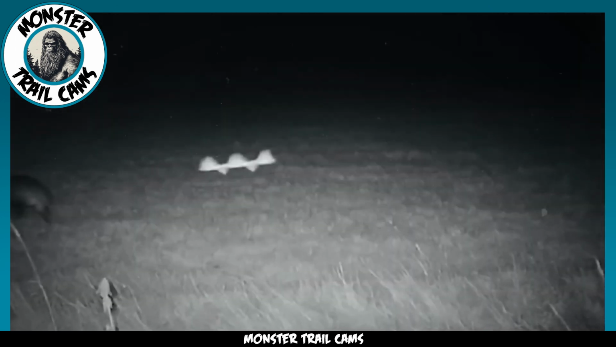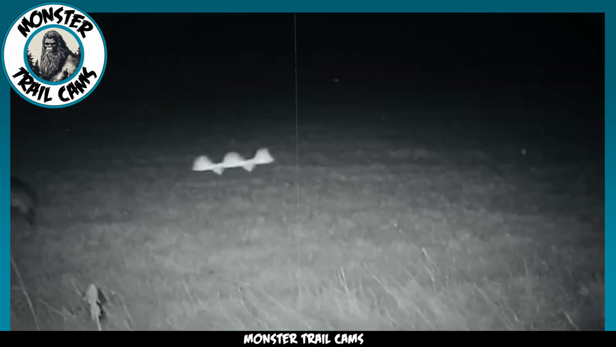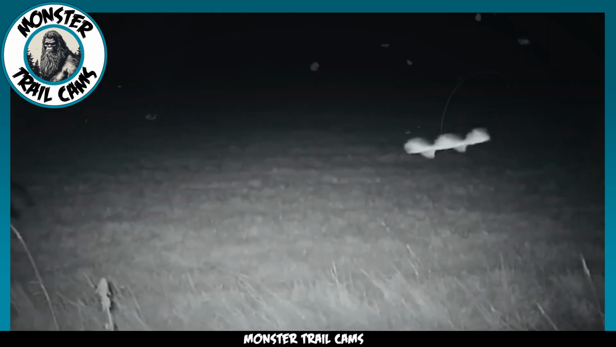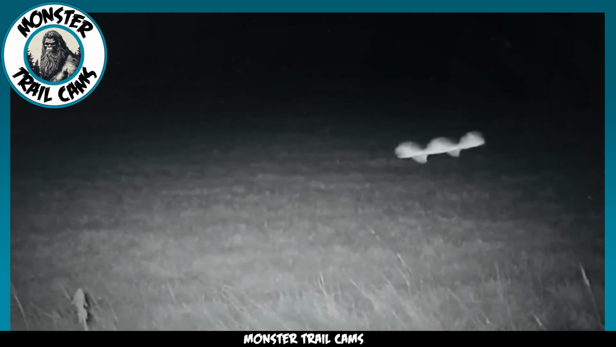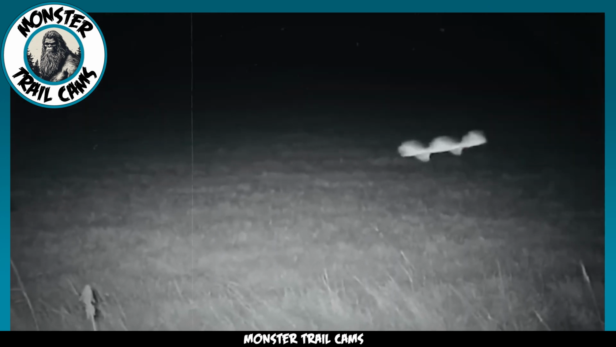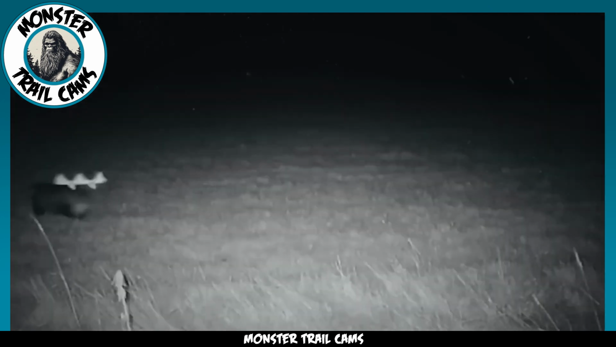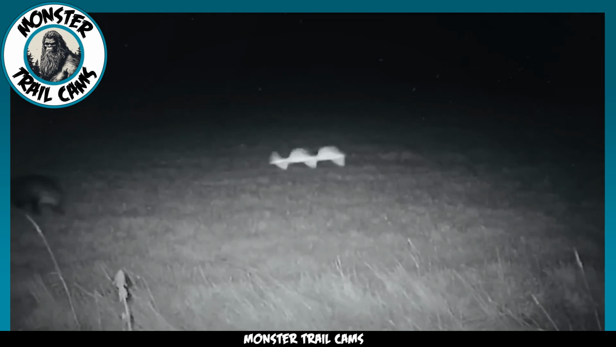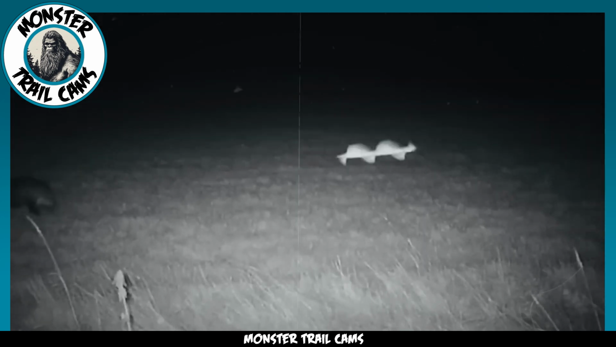However, it is not the terrestrial wanderer that has catapulted this footage into the realm of the extraordinary. As you direct your gaze towards the center of the frame, an object darts across the screen with a velocity and trajectory that defy conventional explanation. This object, elongated and seemingly airborne, bears a striking resemblance to what is colloquially known as a rod.